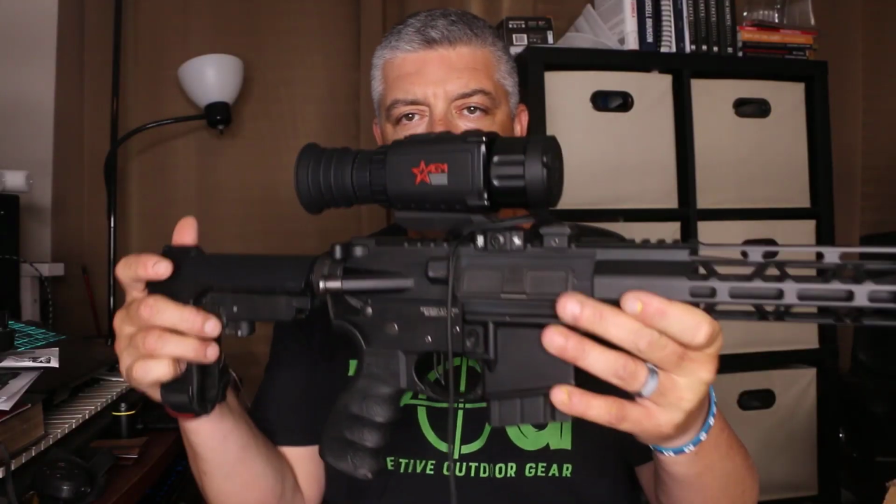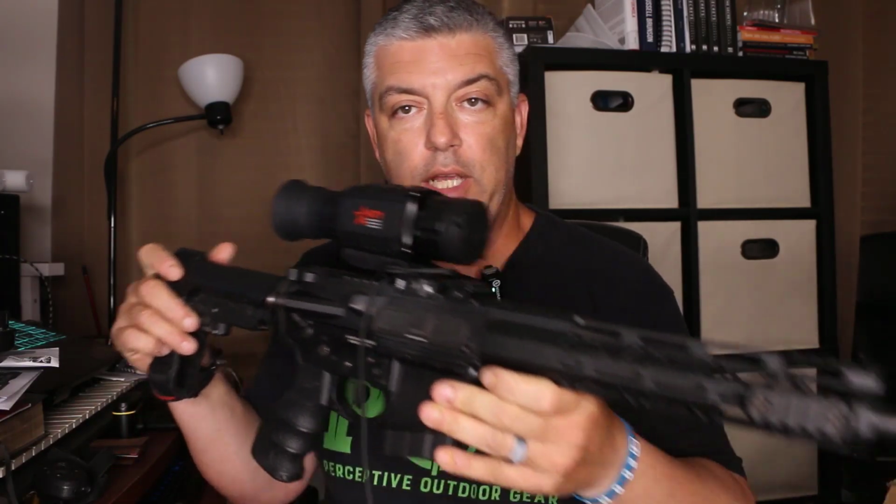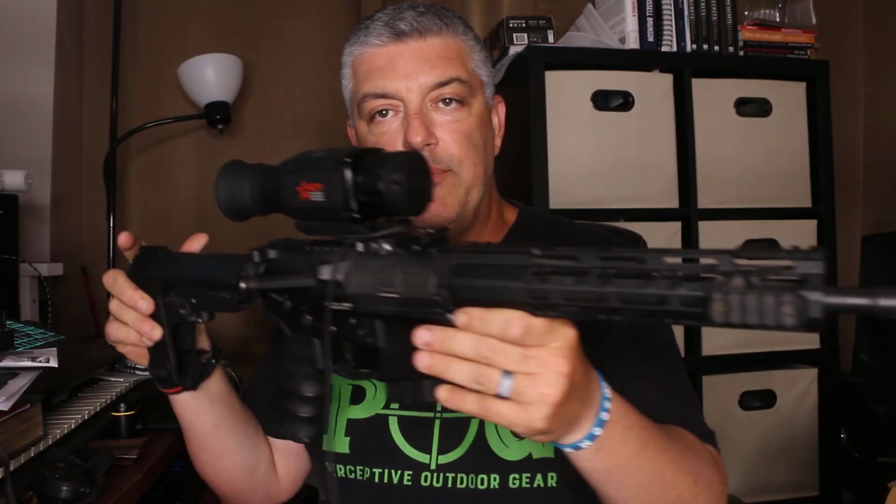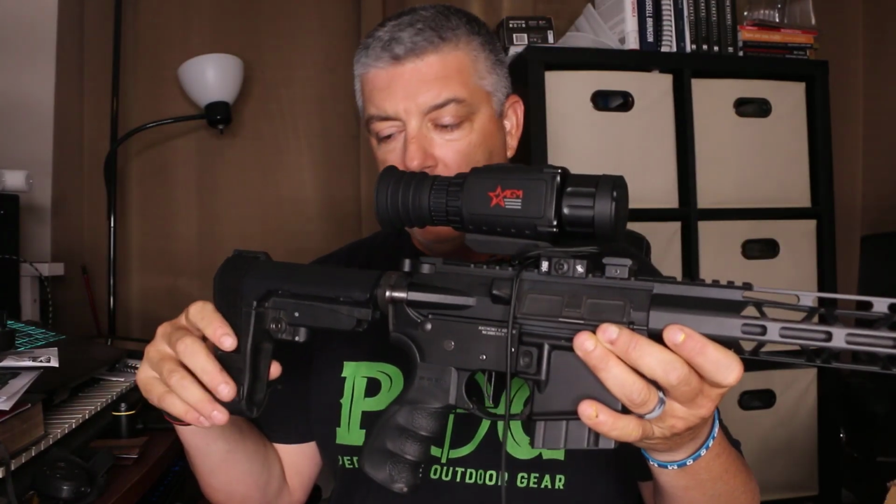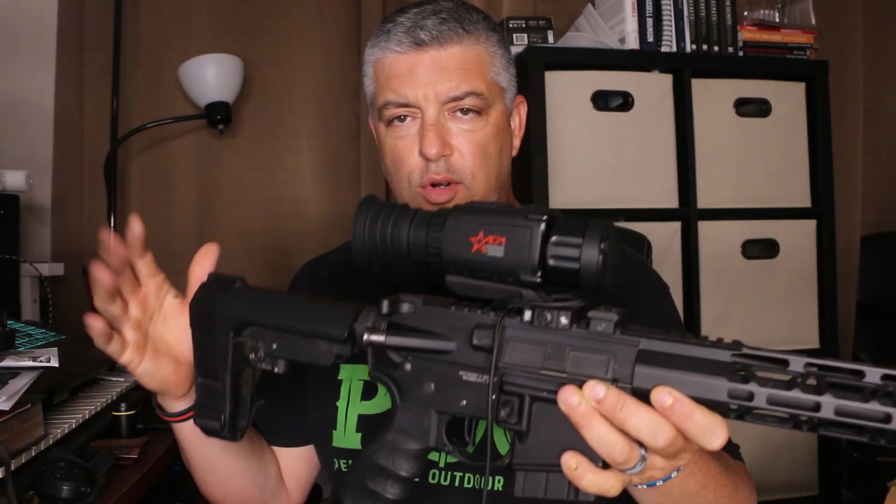All right, so I just got this Rattler last week. This is basically the 35-640 Rattler, running it on a 6.5 Grendel 12-inch SBR, running the pistol stock just because it's light and short, and I like it. I like it because it swings easy on my golf cart.